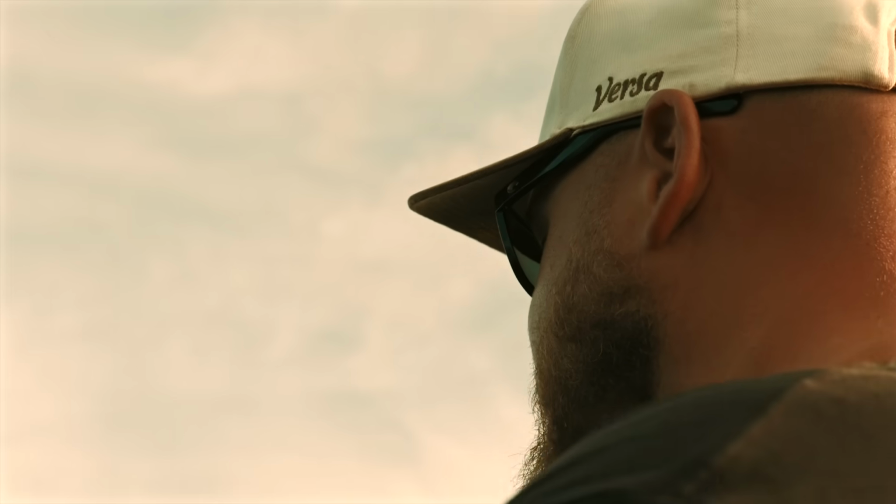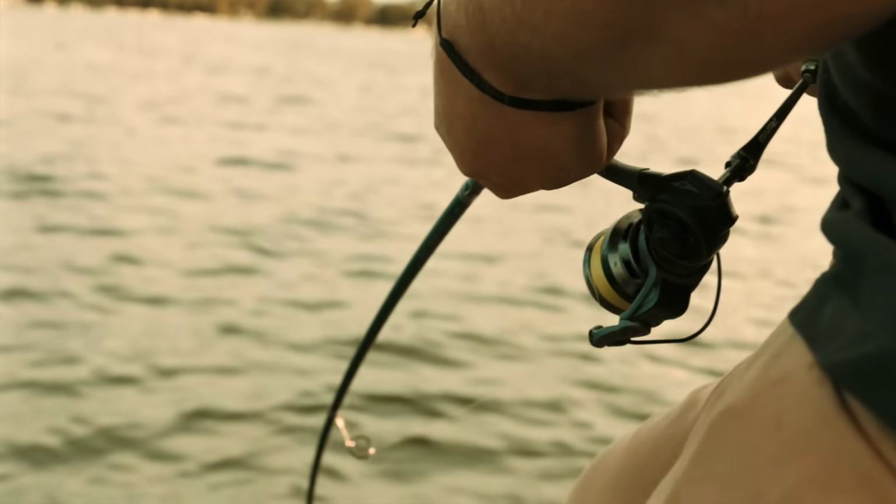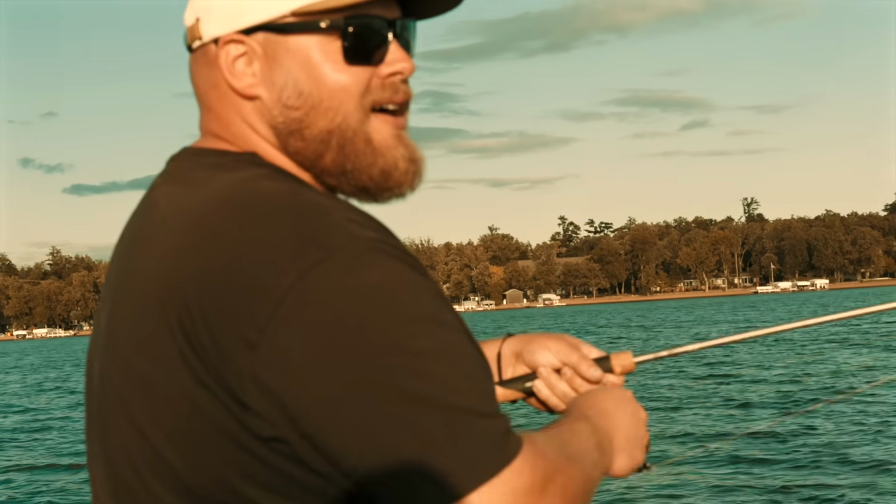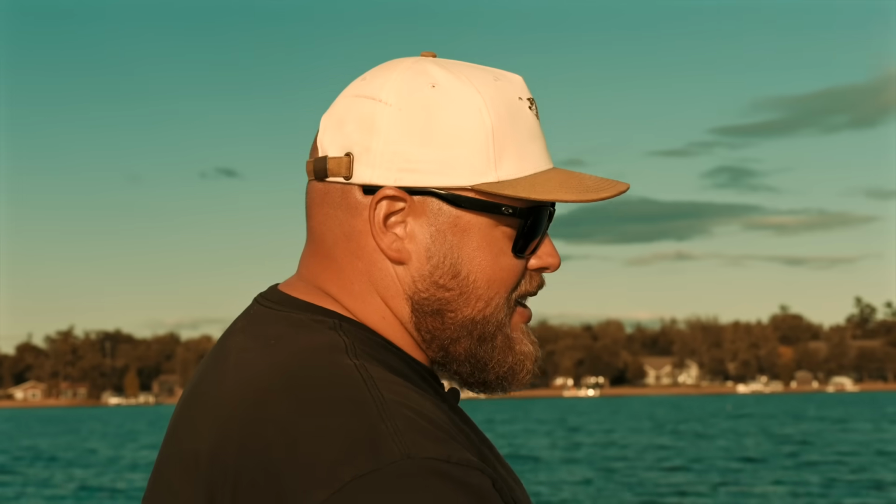All right, so a little bit more about this VMC Snitch jig. What's cool is it reminds me of a hybrid of a regular jig head and a death jig style bait, where it's got this little prop on there, almost like a spy bait, a little twin prop that will spin at the slowest speeds ever.